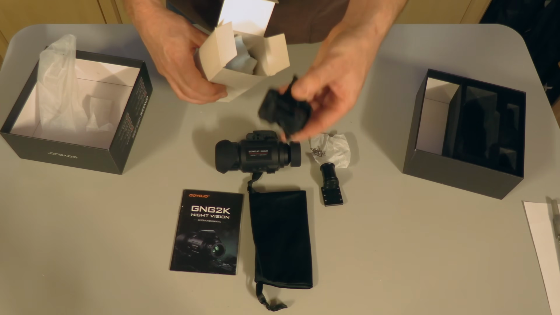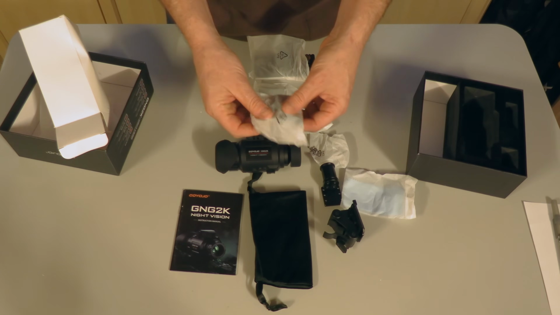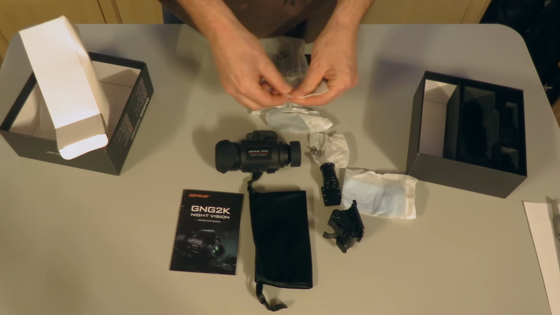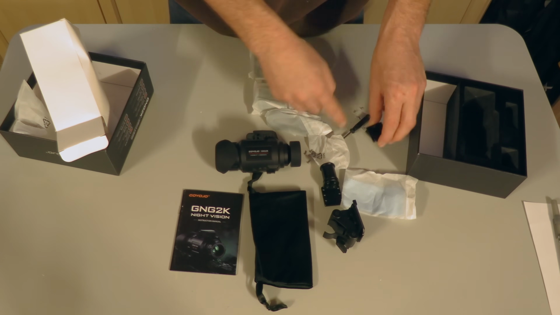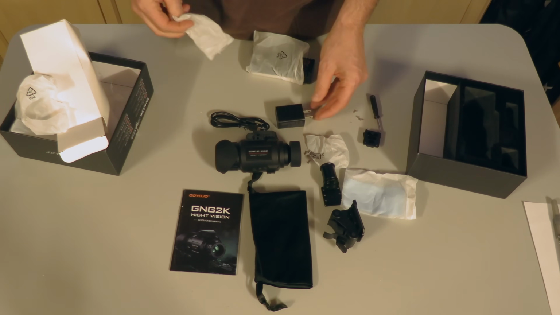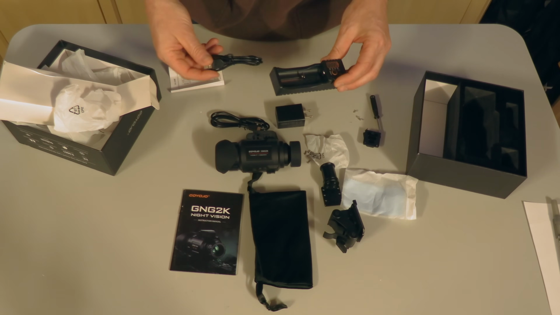In here, we have a mounting bracket. Seems like another thing with tiny screws in it, so I'm going to be a little more careful opening this package. Right, yes, we have another little bracket with tiny screws and a screwdriver, power cable, wall charger, and battery charger with another power cable.